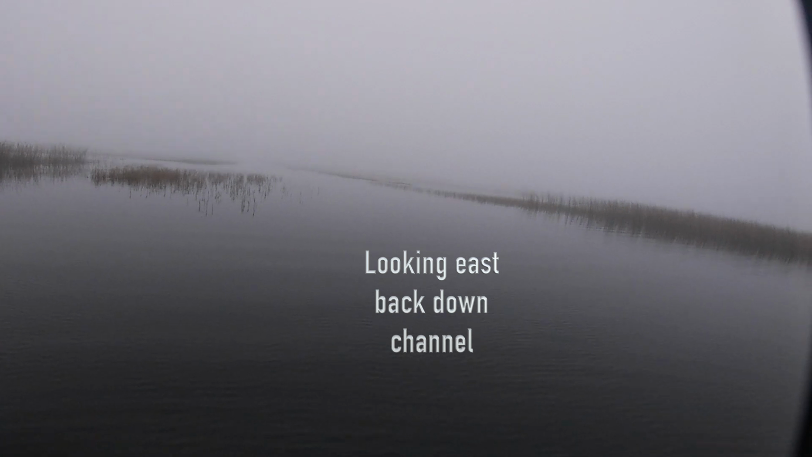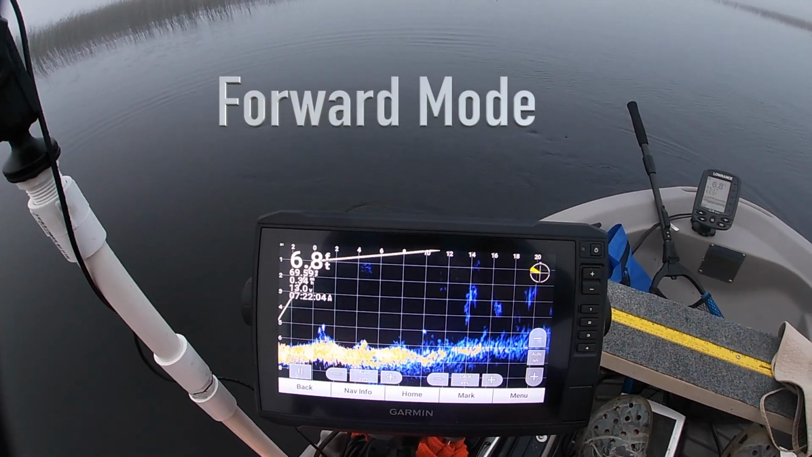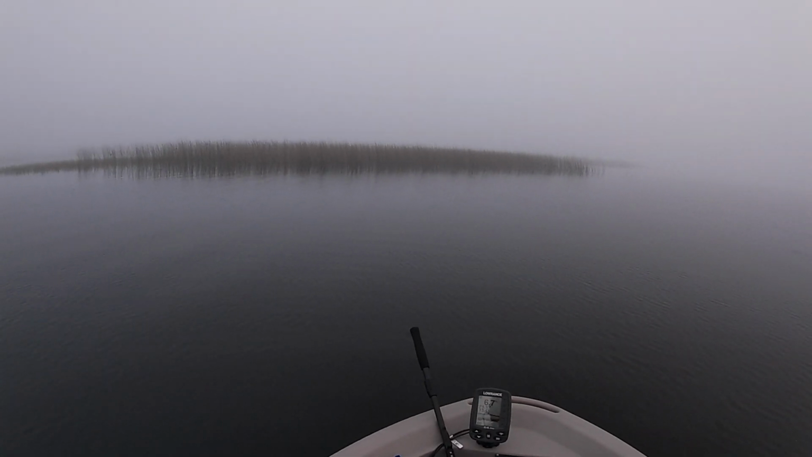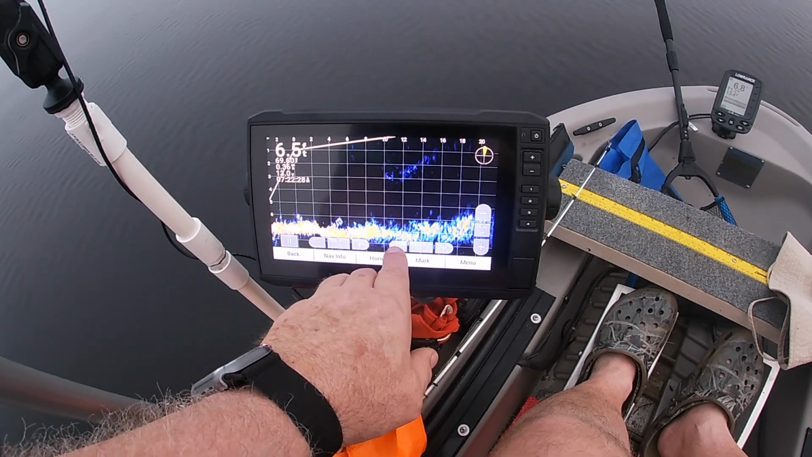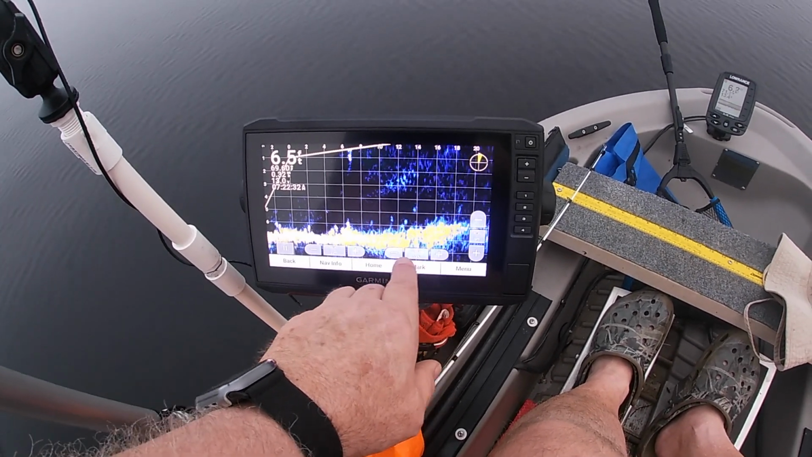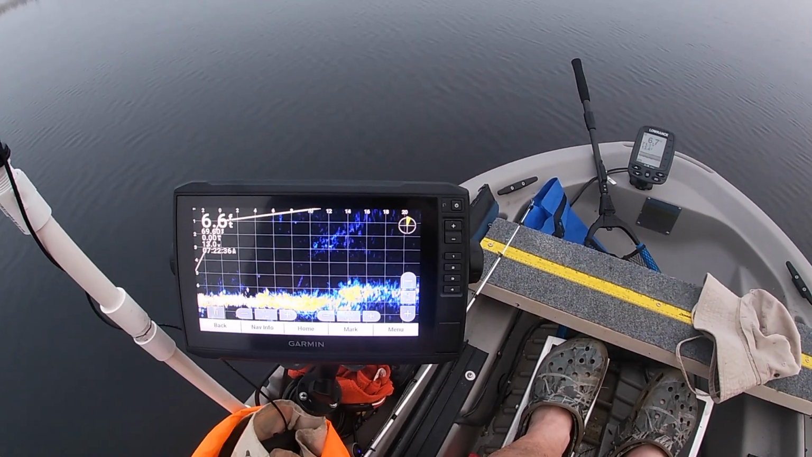All right, what's in front of me? Well, I'm looking back down the channel that I came. I'm in 6.6 feet of water, 6.8, and there are buggy whips here in front of me, so I am shooting into them. Now, let me put it on auto and see. That's too much. Ooh, look at the fish.